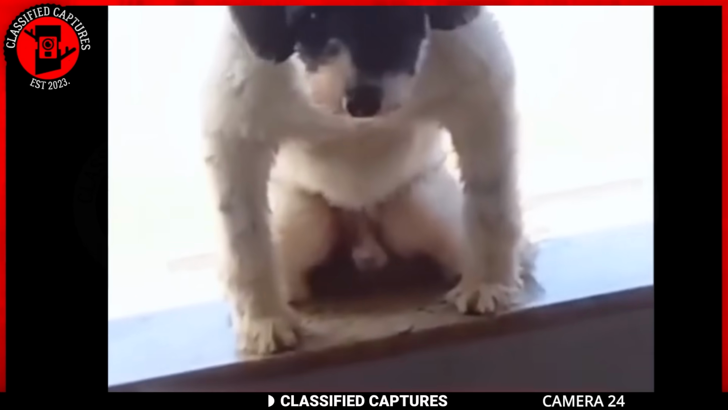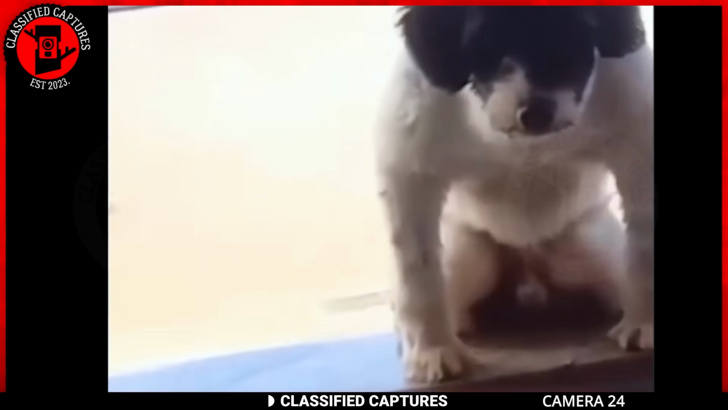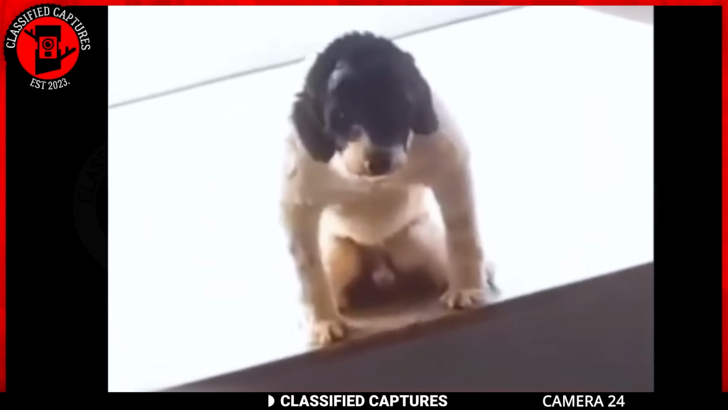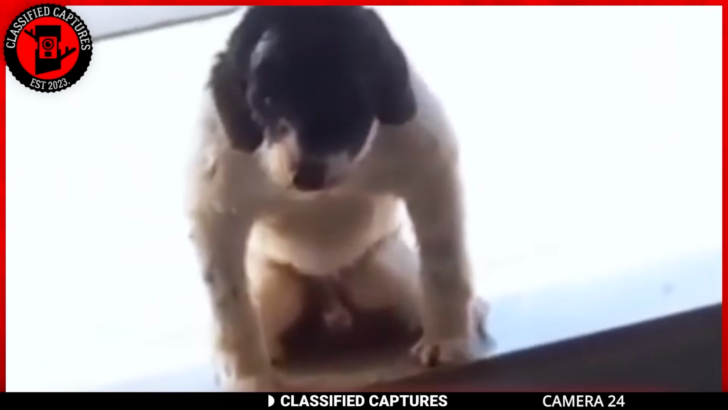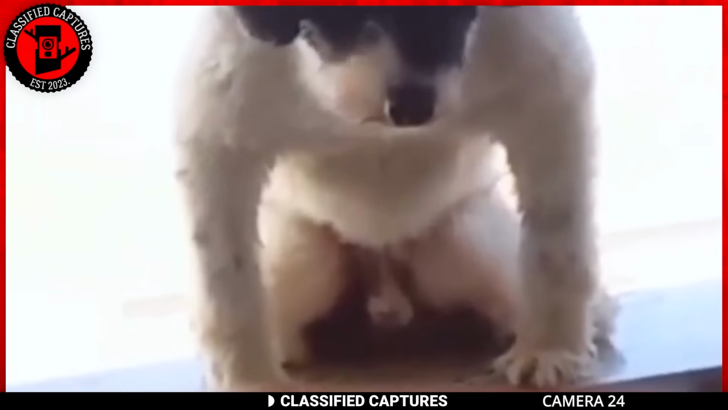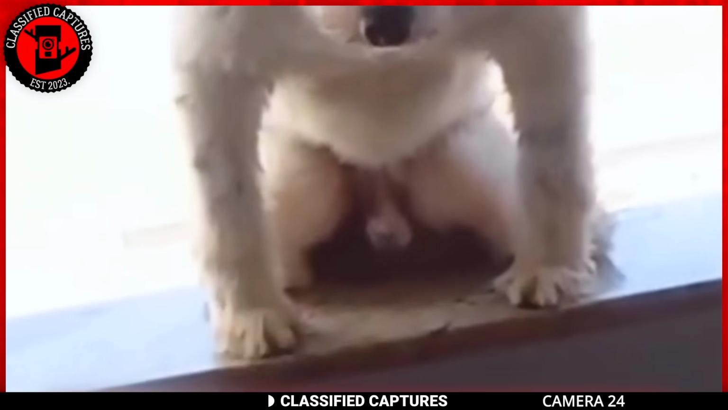Some folks are tossing around this idea that it might be a skinwalker. Yeah, a skinwalker, one of those mythical creatures from folklore. But hold on, before we dive into the world of the supernatural, let's consider that dogs can be pretty quirky. Maybe this furry friend is just showing off its unique sitting style. Who knows?